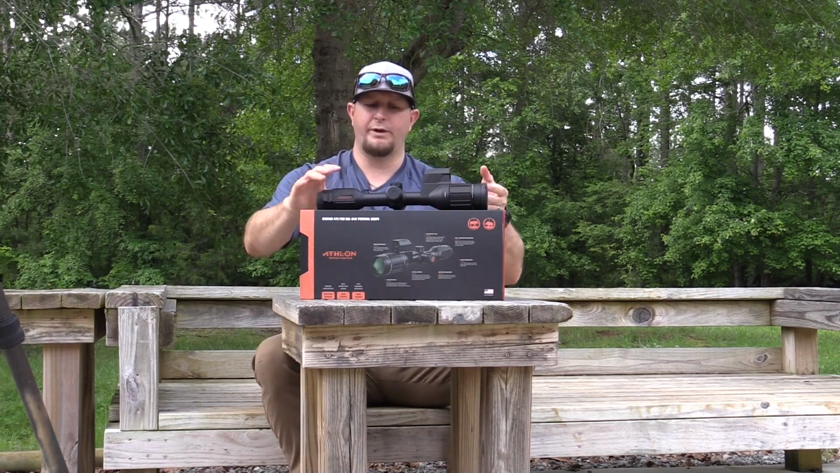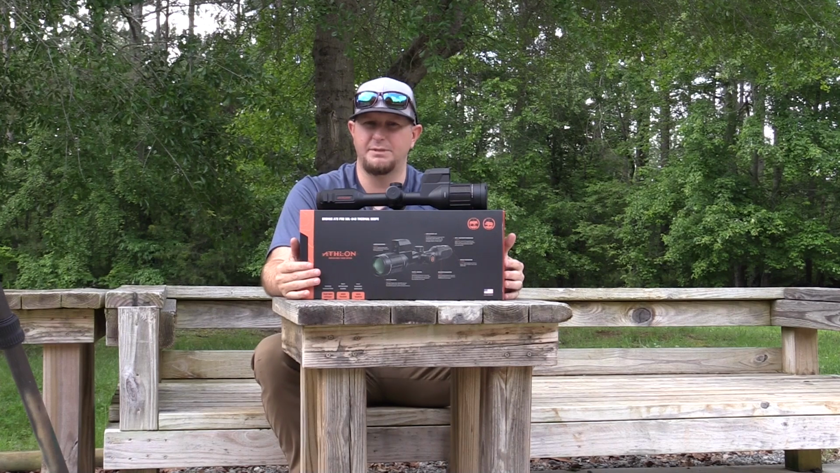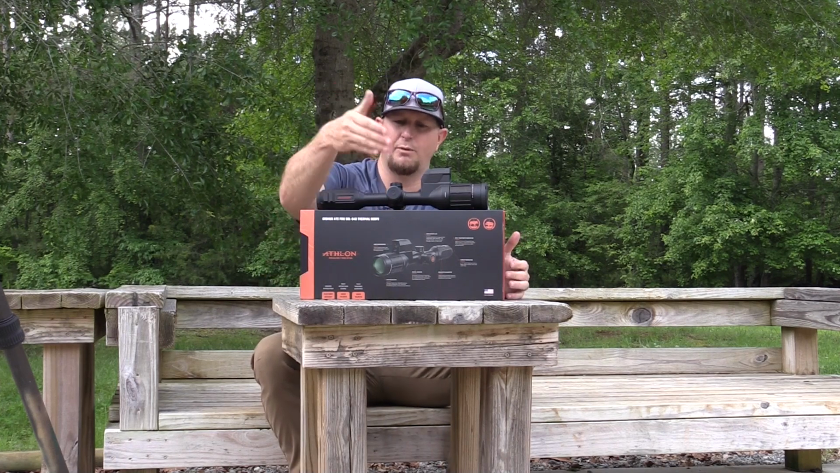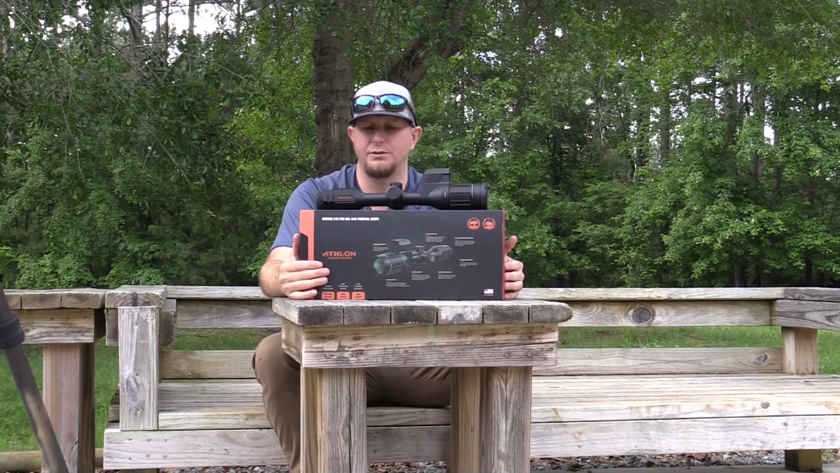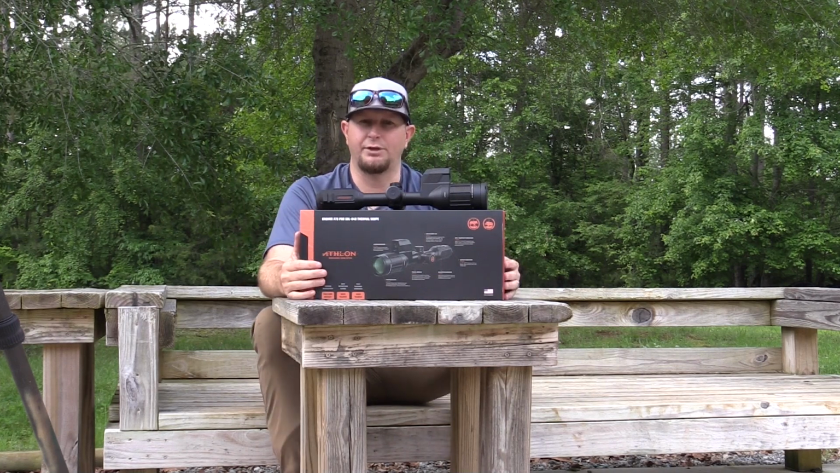So to start off with, that's going to be your first step, obviously charging the scope or charging one of the external batteries itself. Now that we've got both of those installed, it is time for us to turn the optic on.